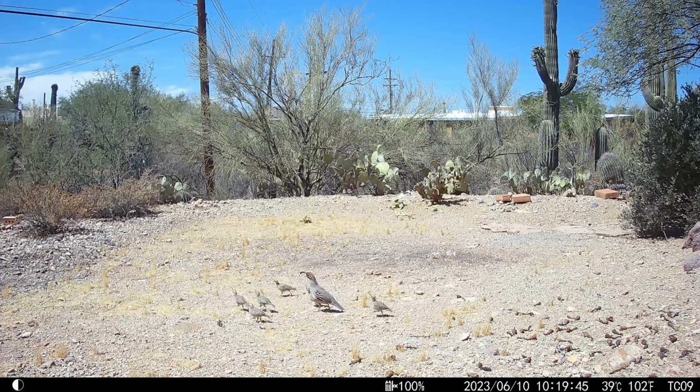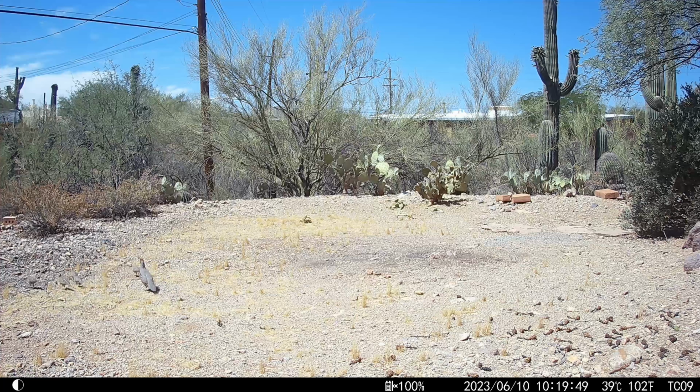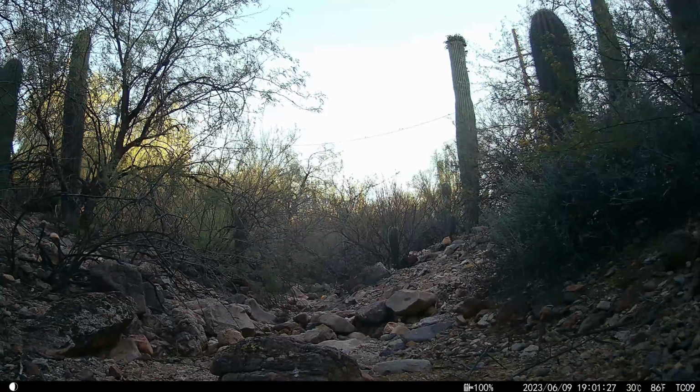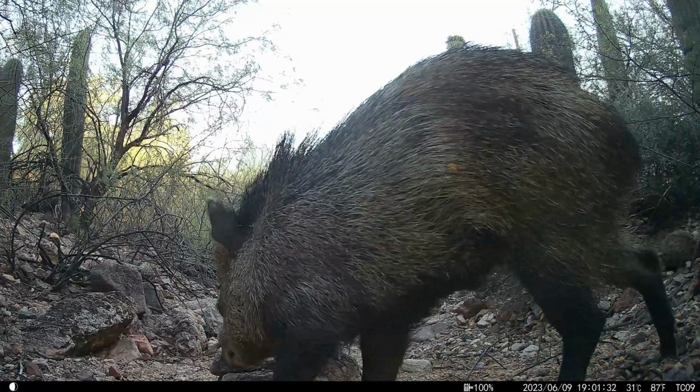There were many quail families this month. There are so many quail in the neighborhood. The javelina always get close to the camera. Each month I have at least one javelina either interacting with the camera or walking right up to it and kind of touching it.